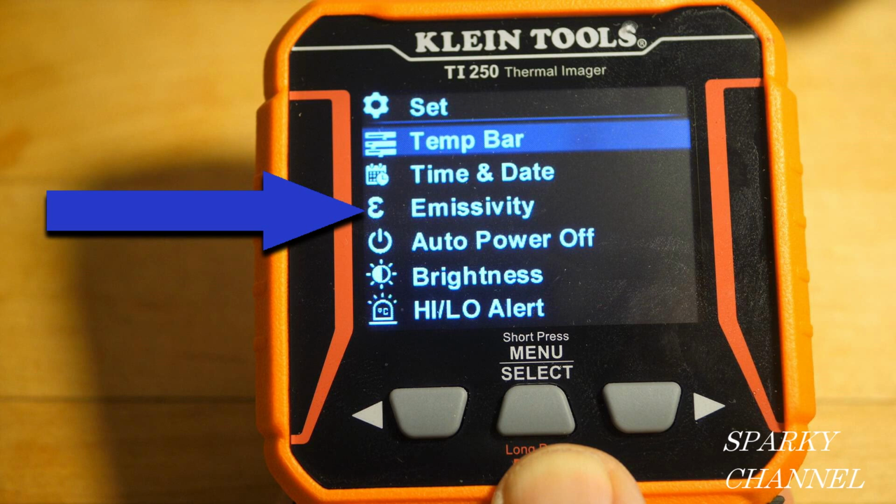The next setting is emissivity. The emissivity of the surface of a material is its effectiveness in emitting energy as thermal radiation. It can give you a clearer picture if you turn this down. But if you don't need it, leave it on because it'll give you more information.